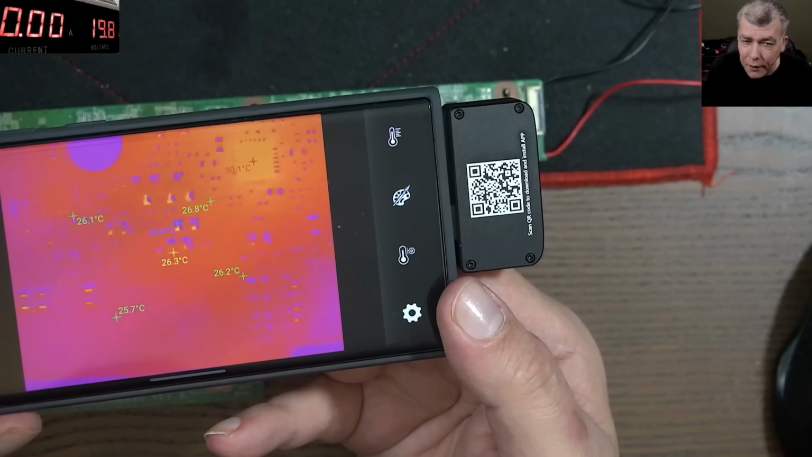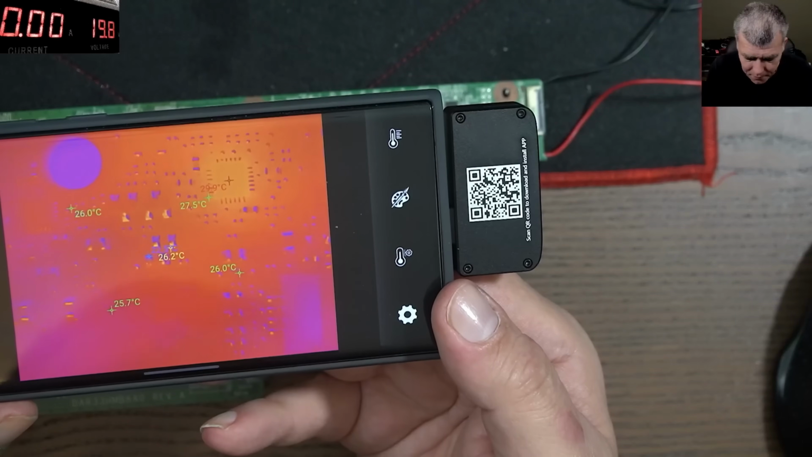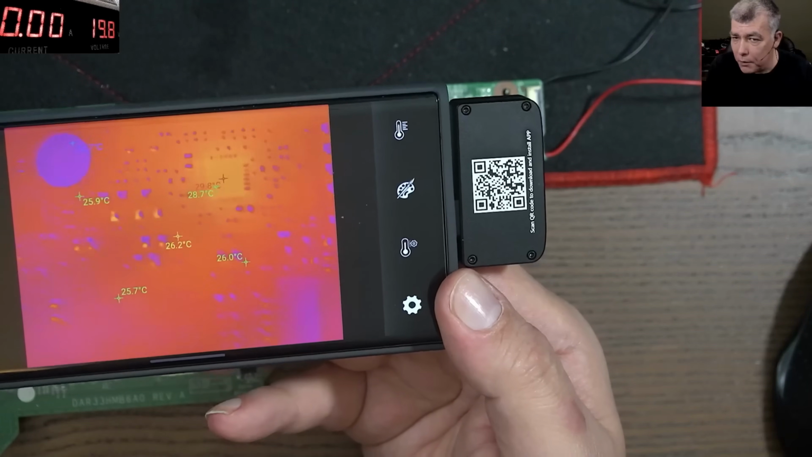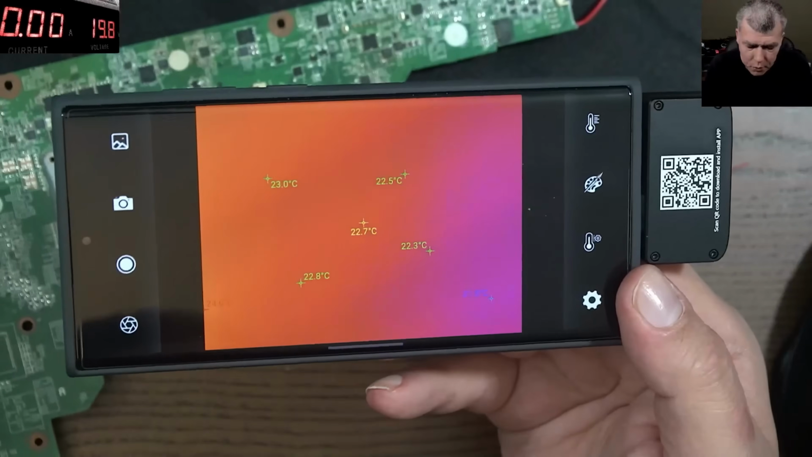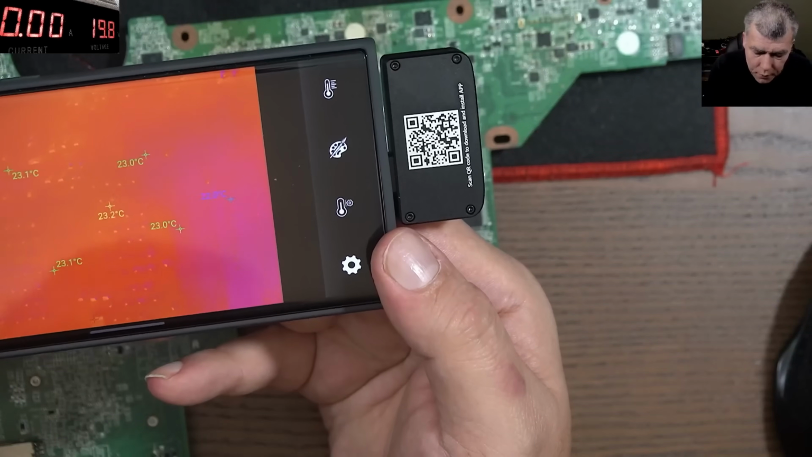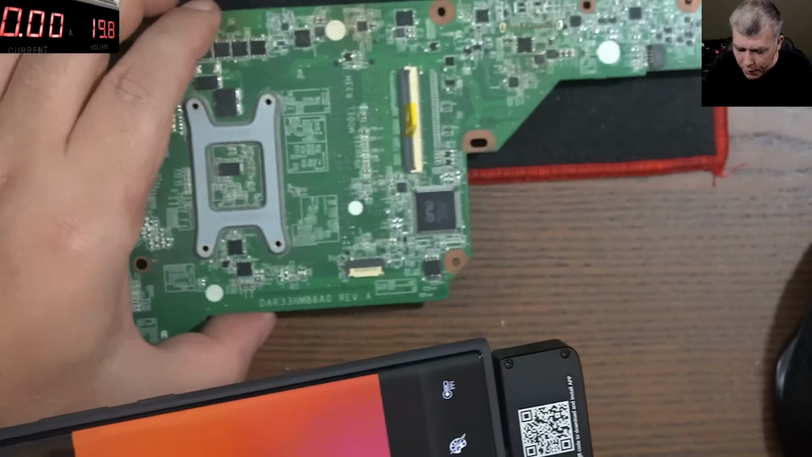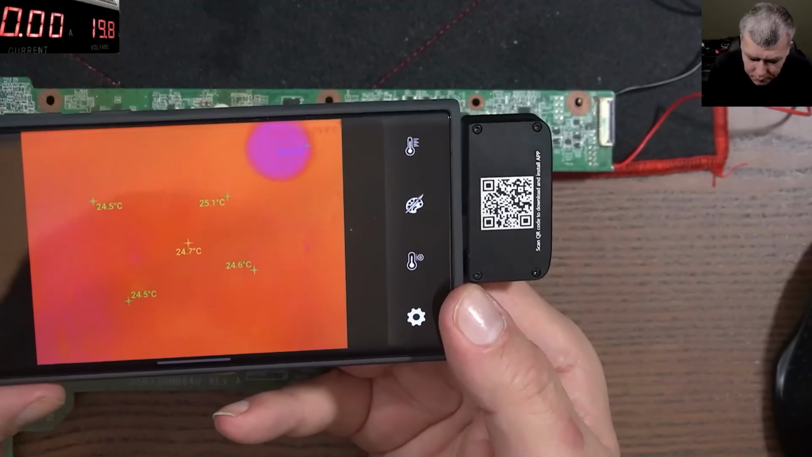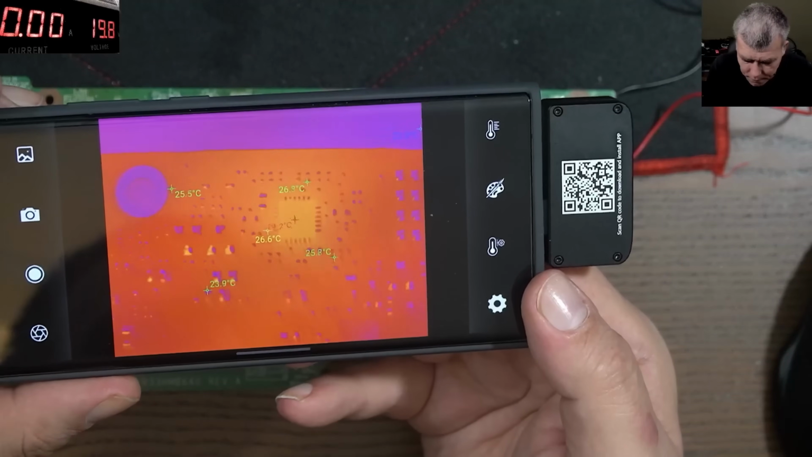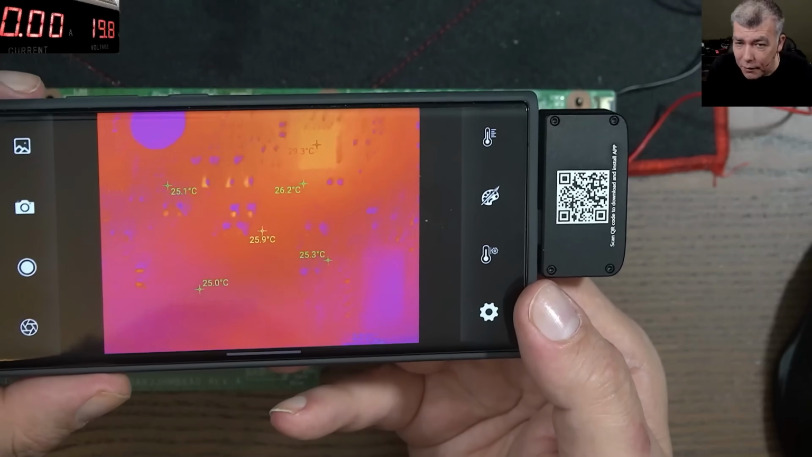So what do you think? How does the camera look? Looks okay? The thing is, you set up the focus and you go over the board, and all you can do is go closer or further to find the focus. Because there's no point changing the focus all the time. Well, it's pretty amazing. I mean, look at the quality.